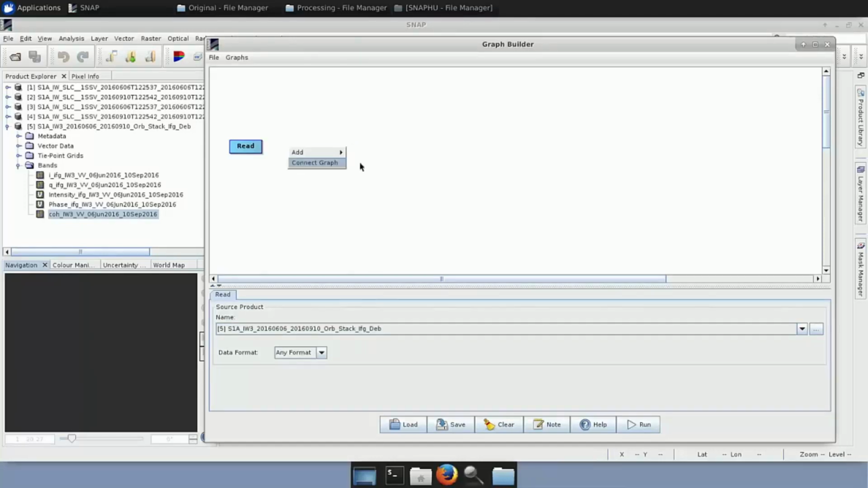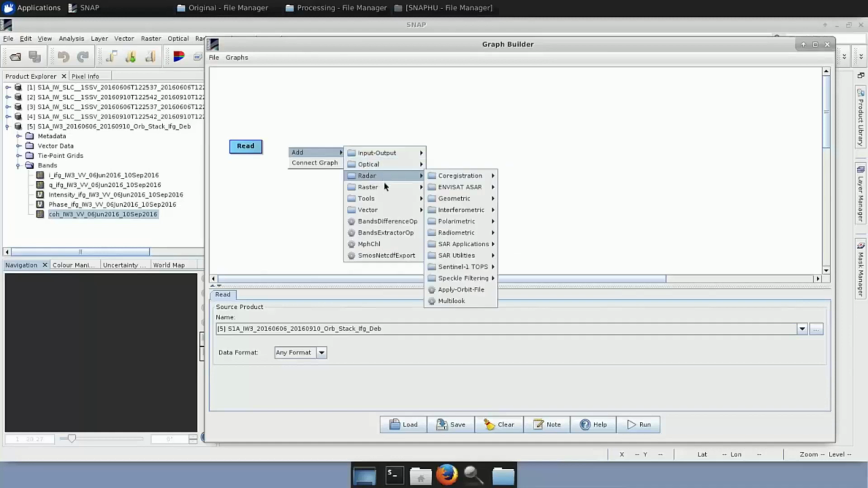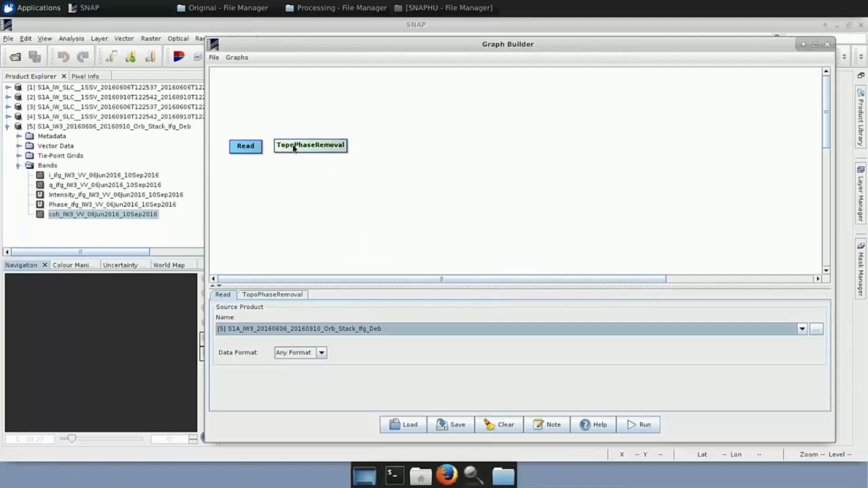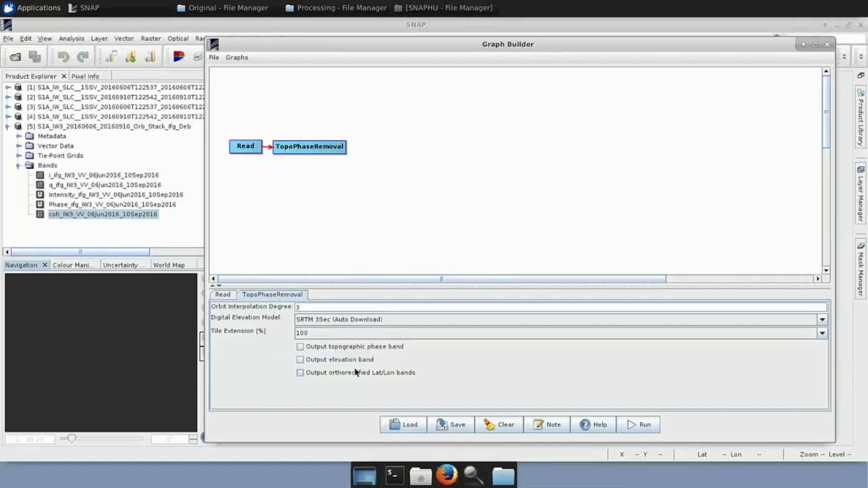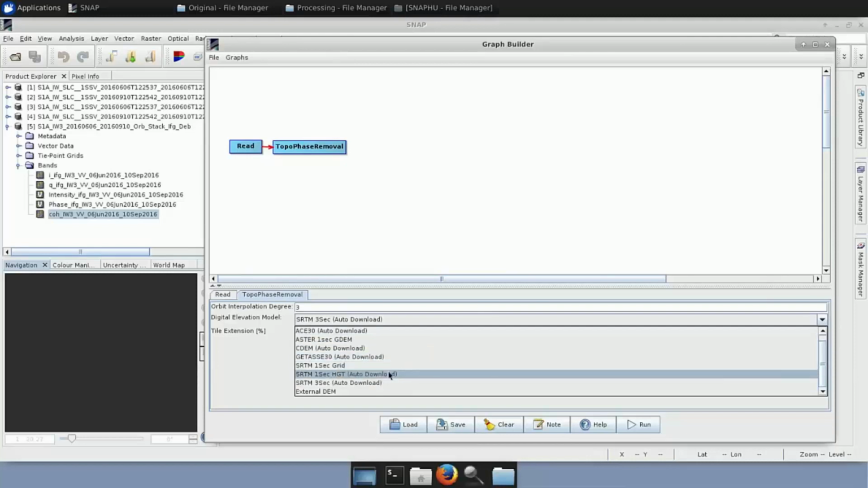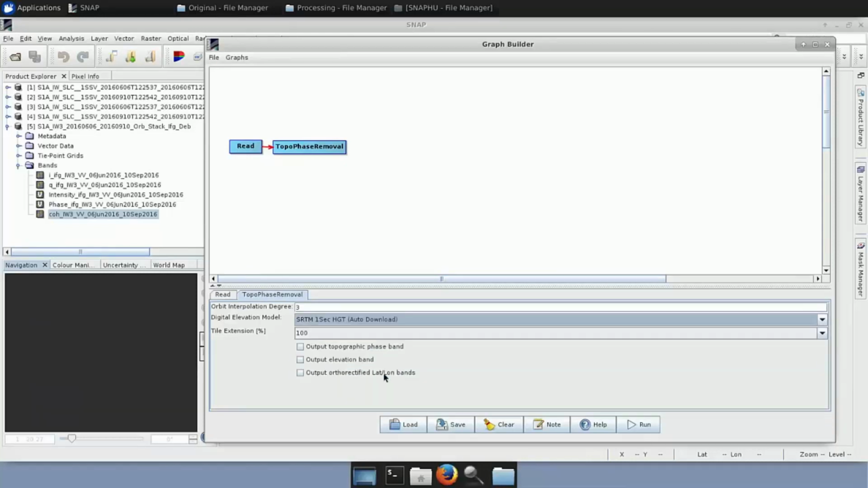So we go to Add, Radar, Interferometric, Products, Topo Phase Removal, and we add it here. And we connect it. And in the tab, remember you select again the same digital elevation model we used before, the SRTM 1 second.